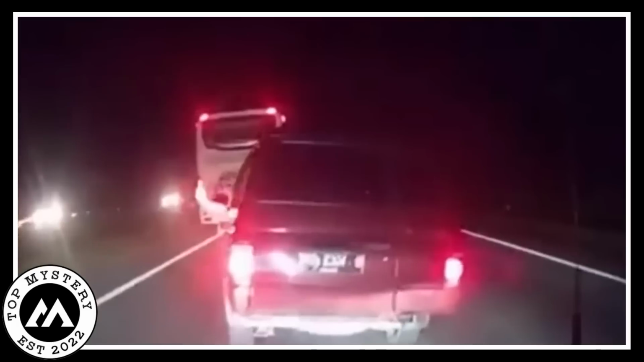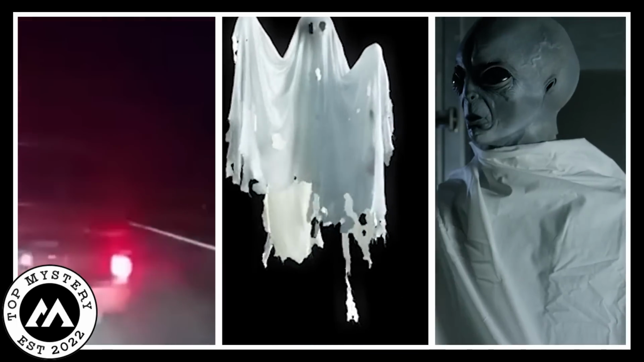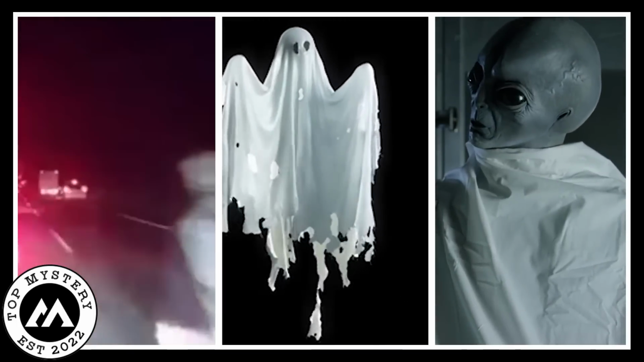The car in front of the person filming had to swerve to avoid the figure. But what supposedly was this creature? Some people think it looks like a ghost, while others wonder if it could be an alien. Although the filming location is unknown, the video highlights some well-known routes where reports of ghost sightings in the middle of the road have been made.